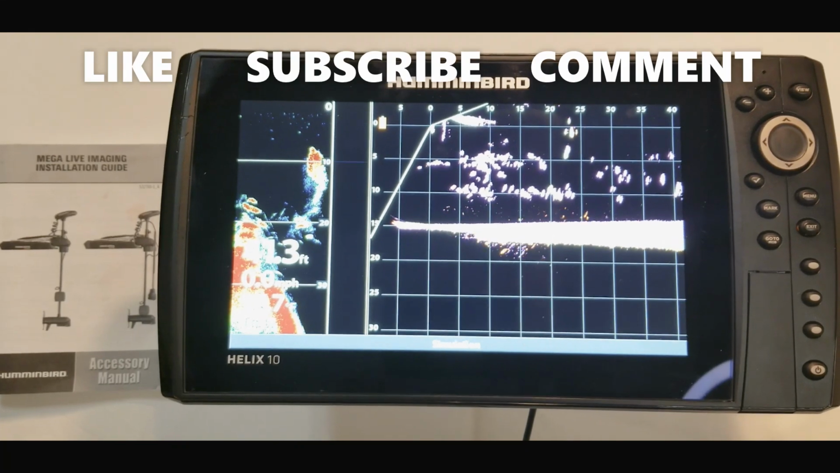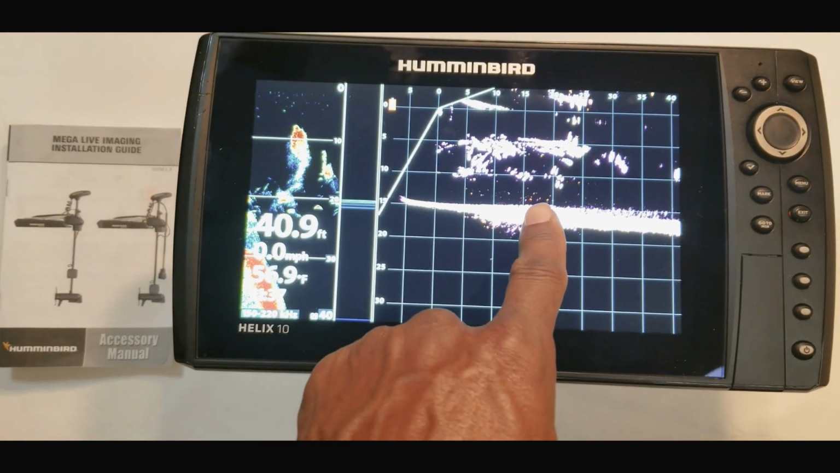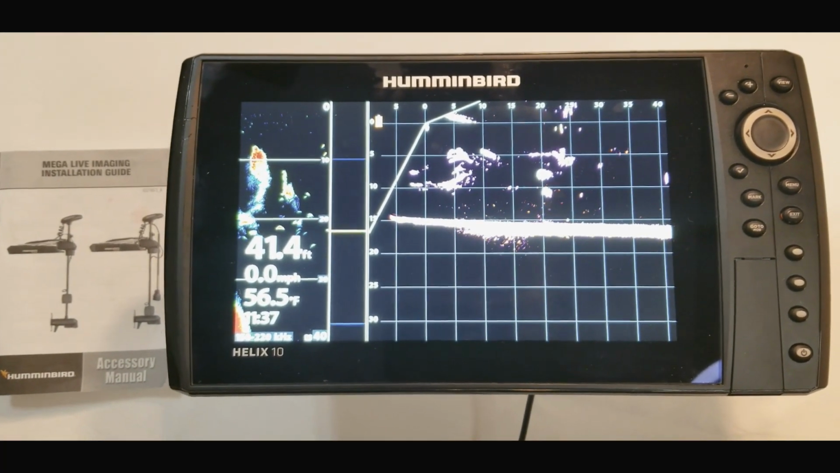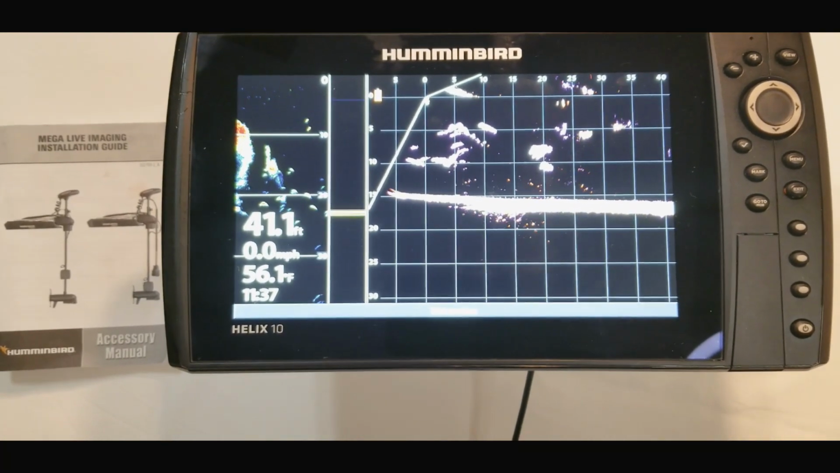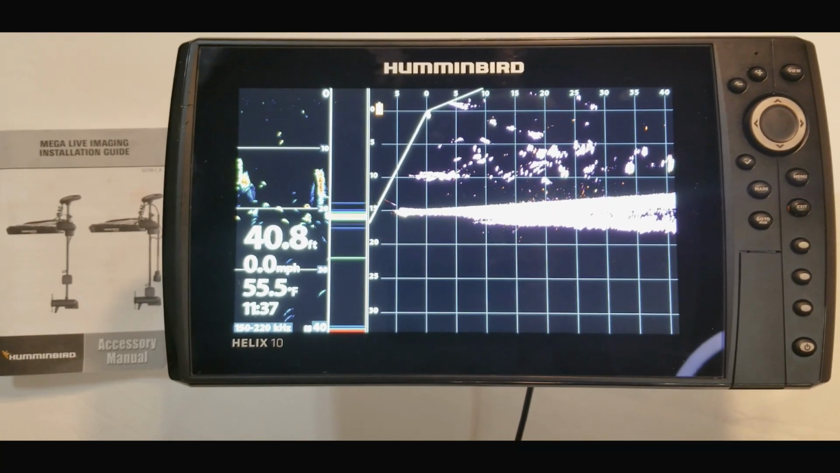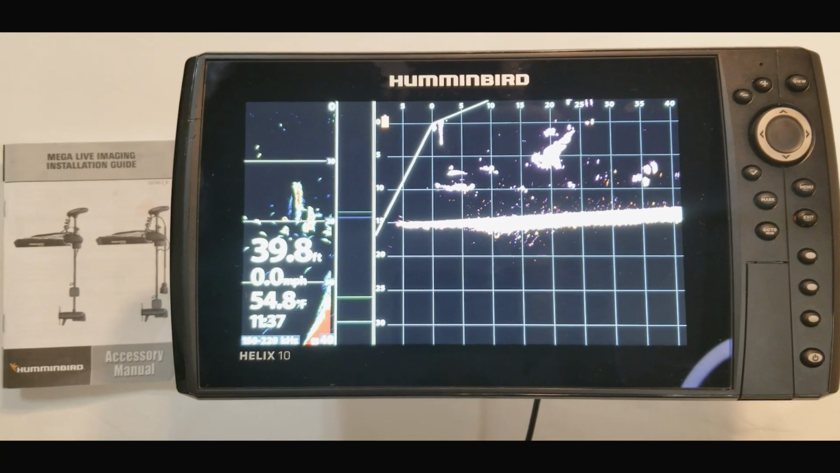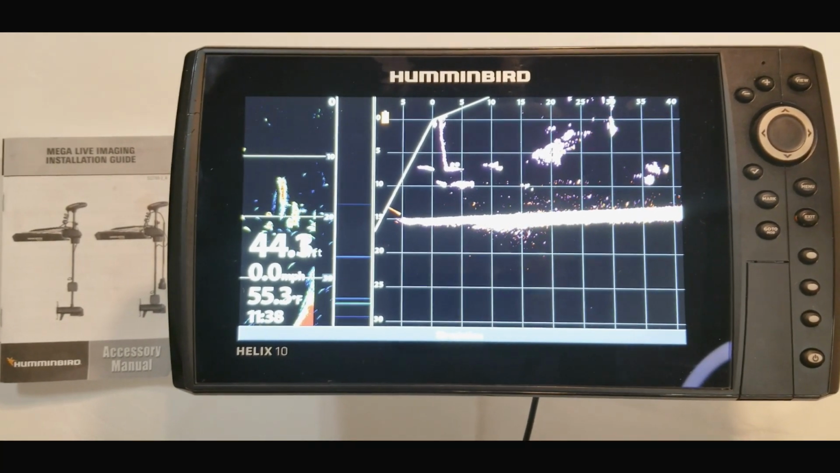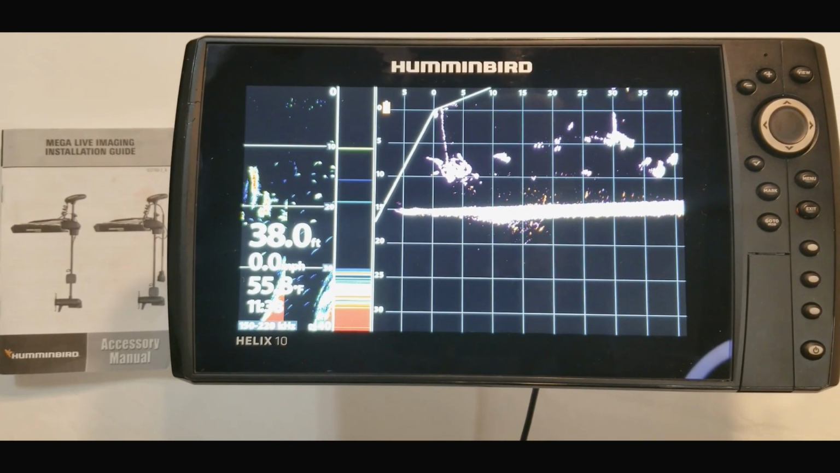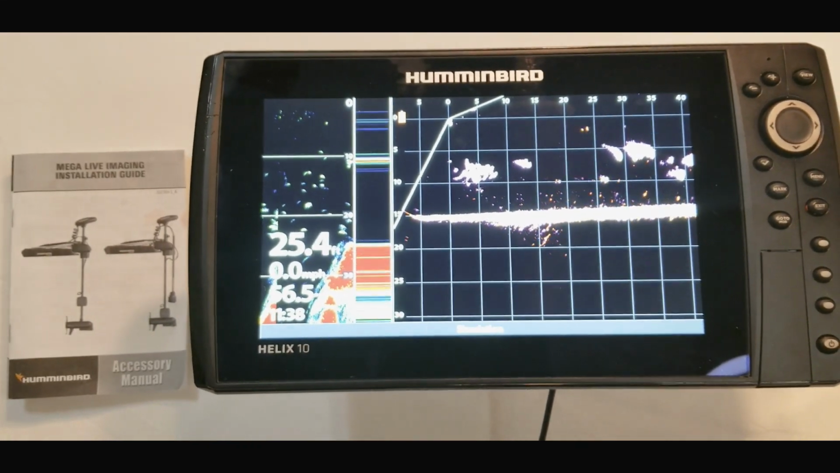So as far as the split screens that are available on the Helix unit, one of the main questions people are asking is, can you split the Mega Live with the 360 view? And the answer to that is not on the Helix systems. I know it can be done on the Solix, and I believe on the Apex also, but not the Helix system. I'm not even sure if you can do the Mega Live and the side imaging on the Helix system. But let's go ahead and take a look at how I set mine up.